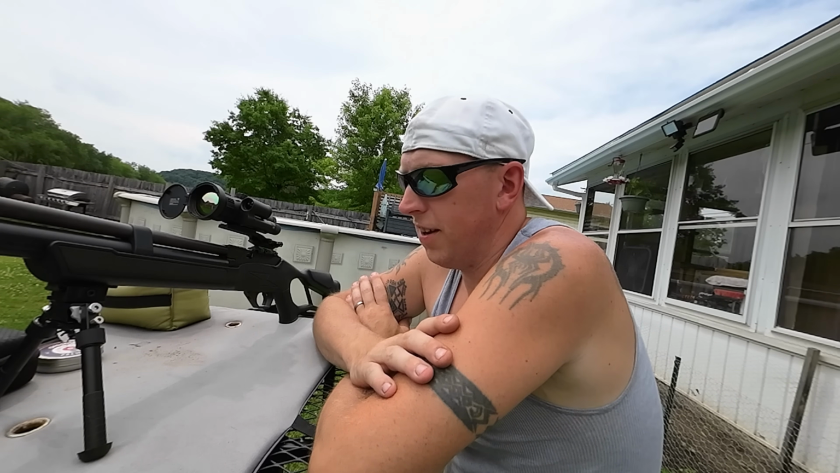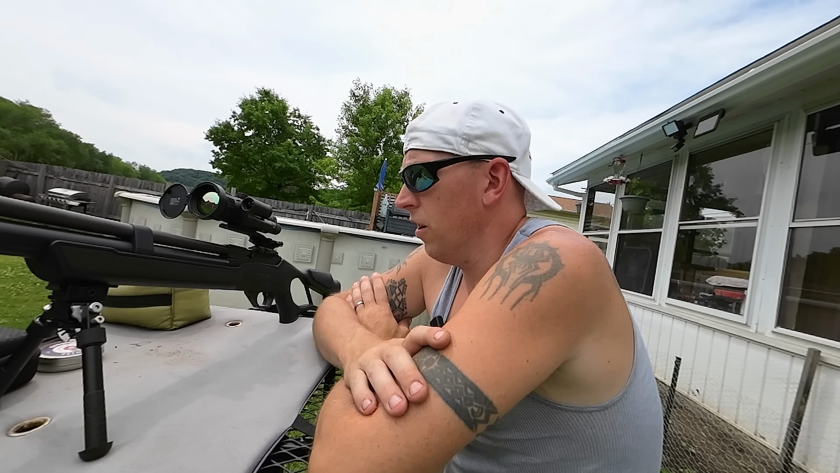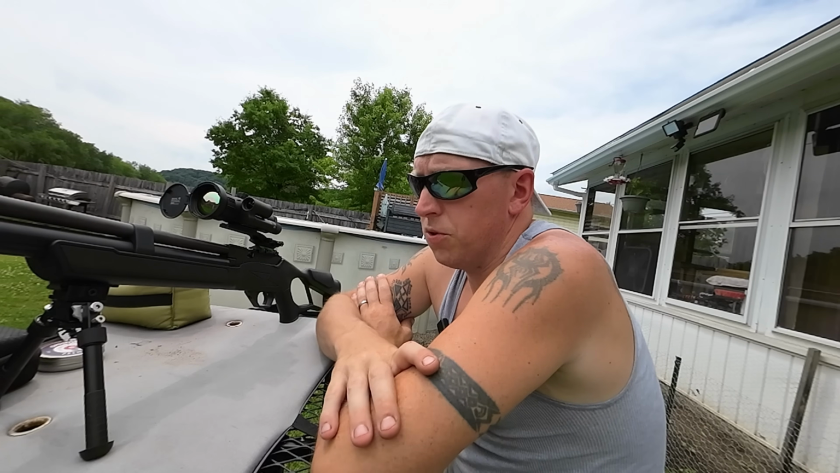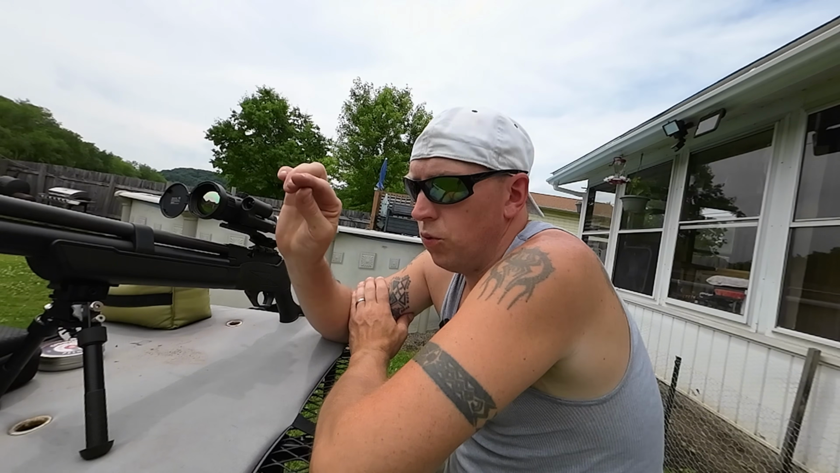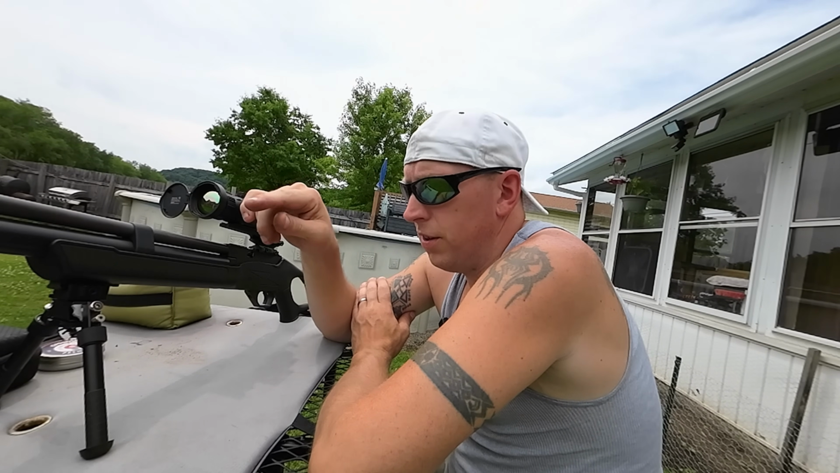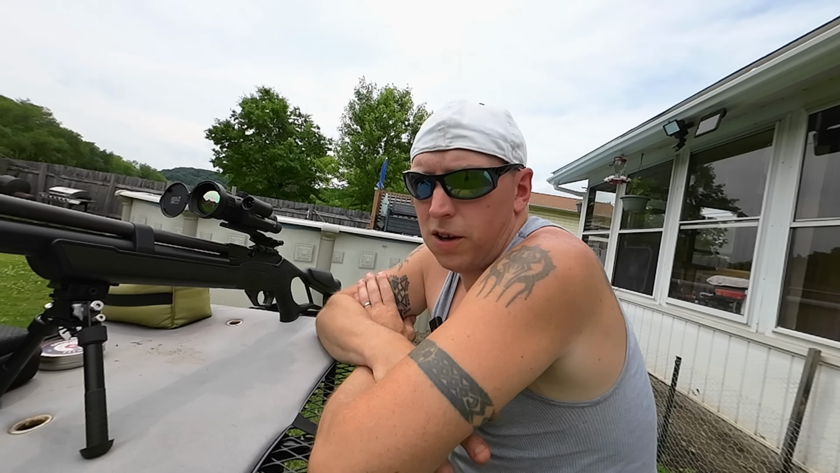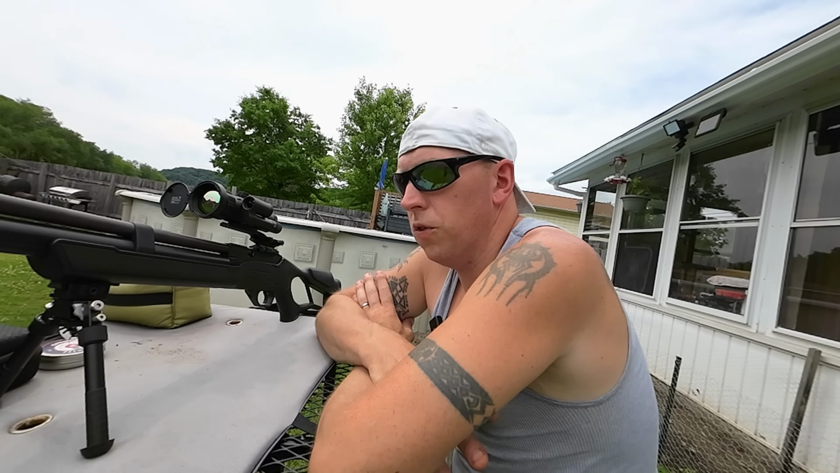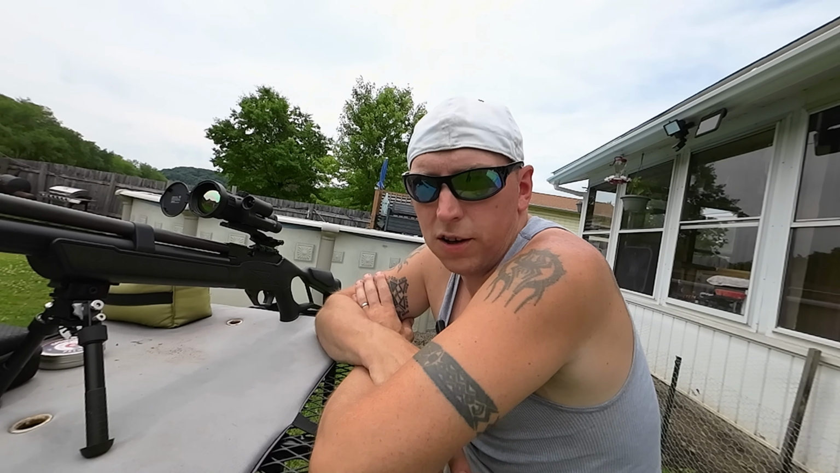Some of the other features it does have: the ballistics calculator in it. It's got the one-shot zero. I'm sure you've seen that. You fire your first shot, wherever it hits, you go into that menu, drag your crosshairs over, down, confirm to where you hit. It zeroes it in, does all the calculating for you, and technically it should only be one shot, although I like to take 2 or 3 still. I'm old school, just to make sure it's dialed in. But theoretically, one shot would actually put you on target.